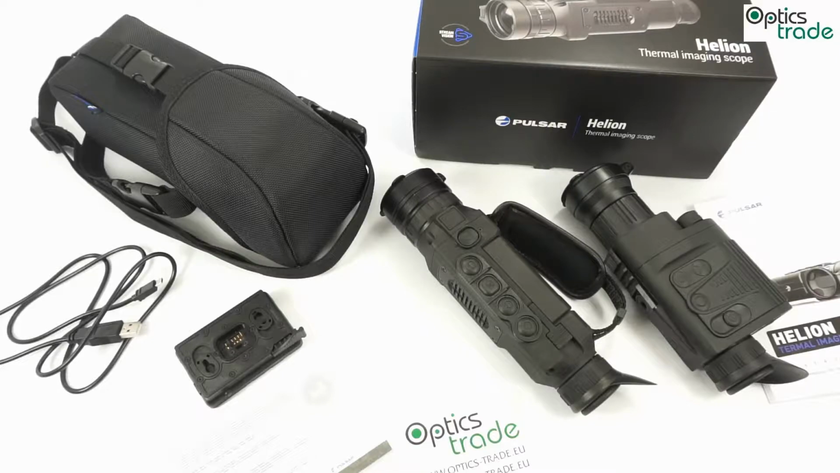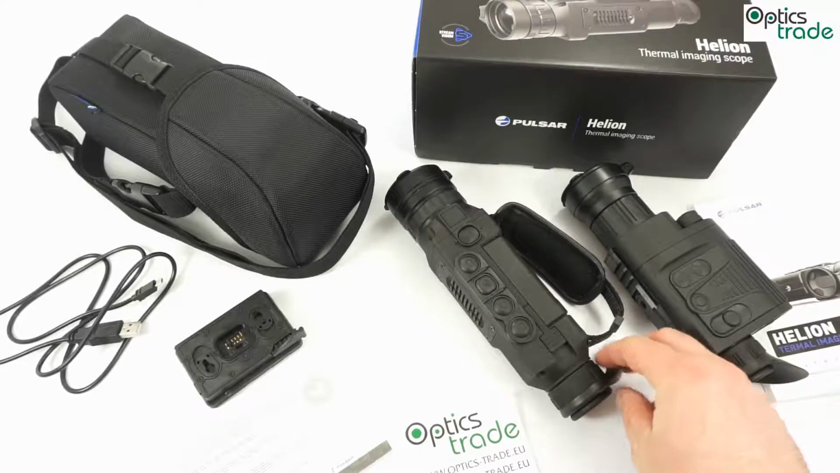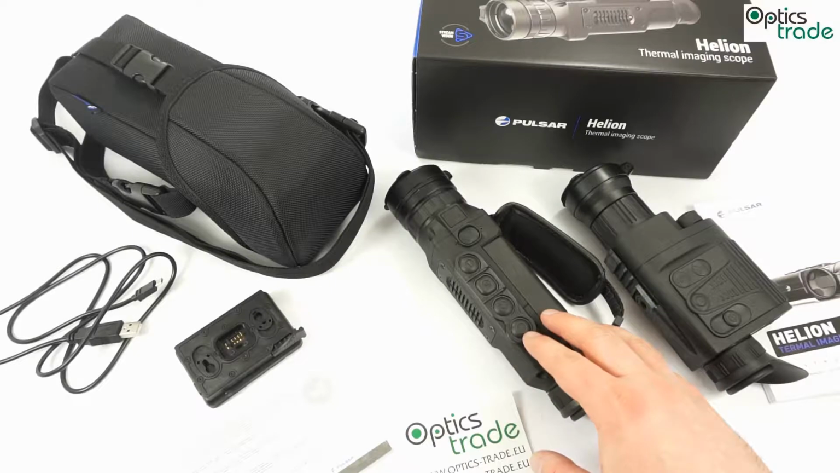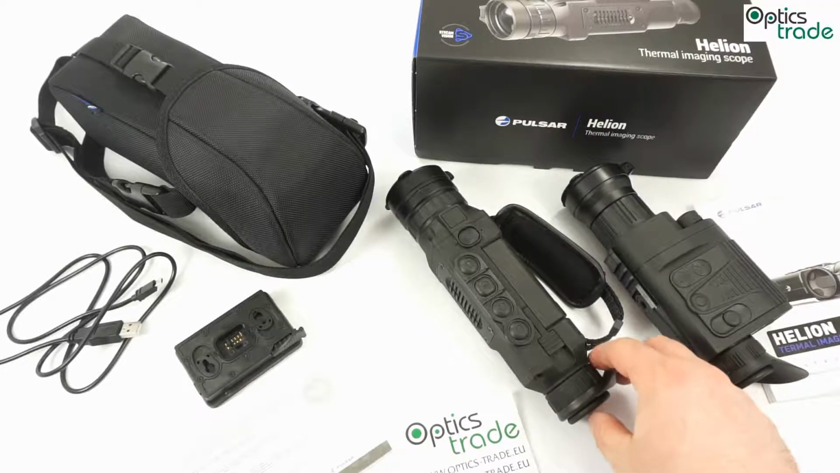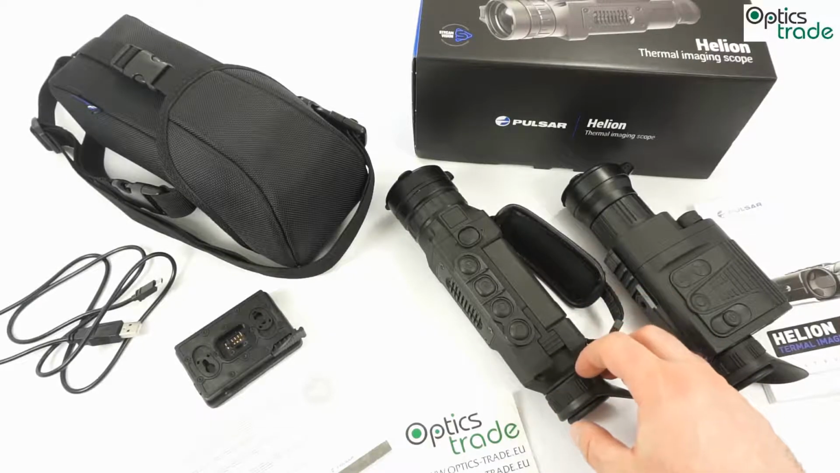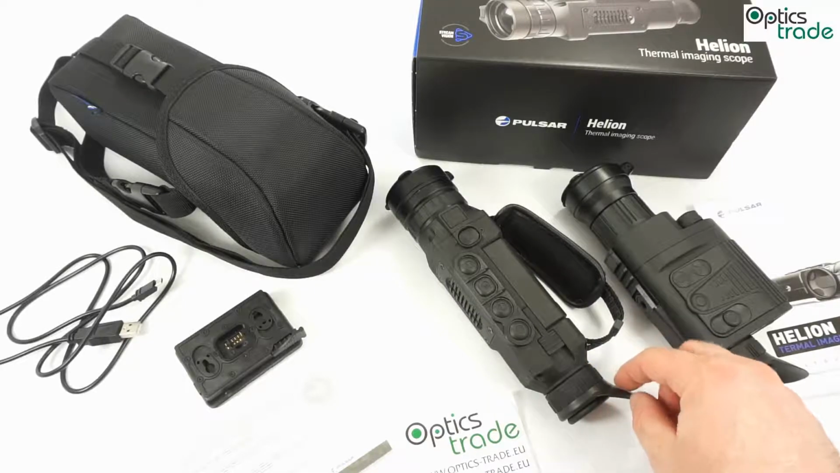The other thing with the optics is that you're able to set the correct brightness, the correct contrast, and you can choose the operation mode depending on the surroundings. So you can choose an operating mode for the forest, for the mountains, or an identification mode if you just want to see where something is warm. So you can really fine-tune the whole device so that the optical performance is most suitable to your needs.